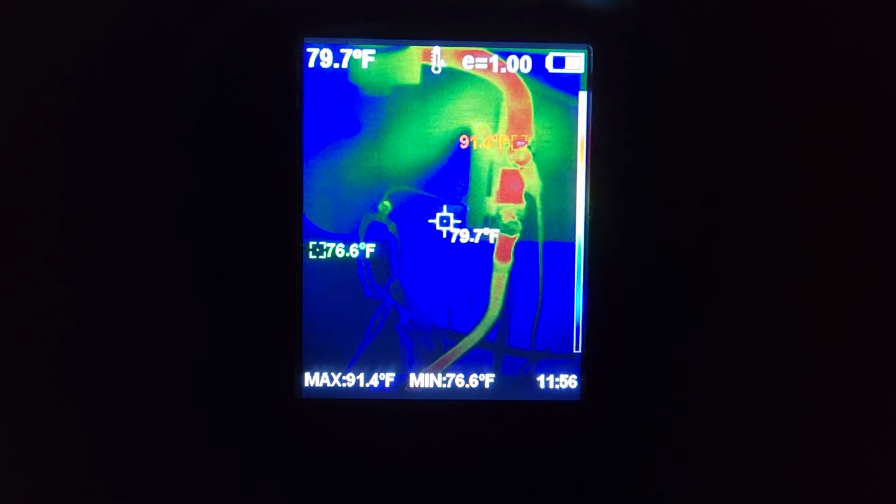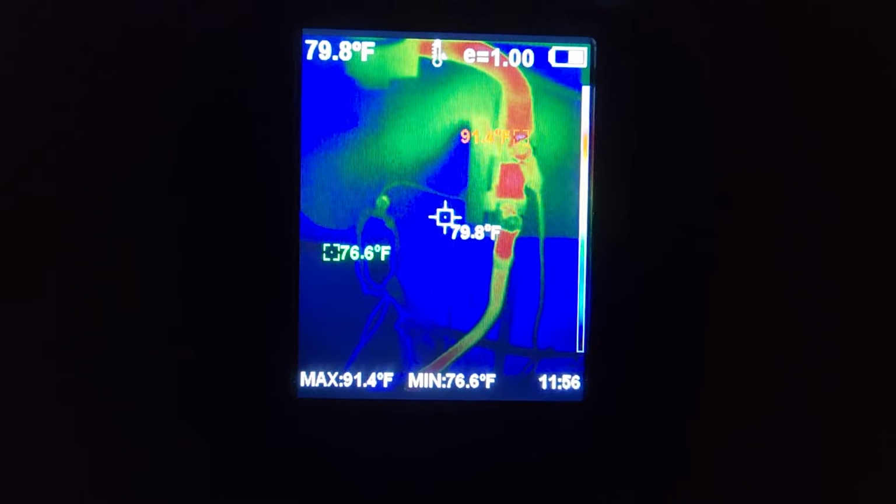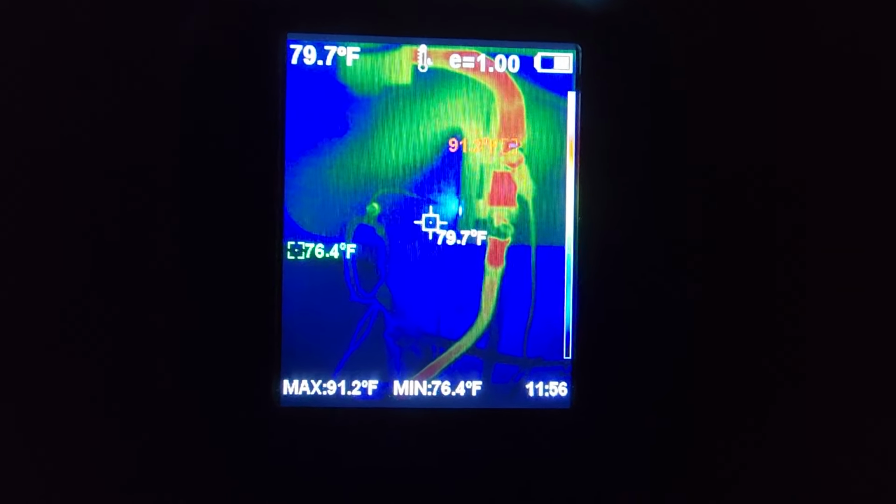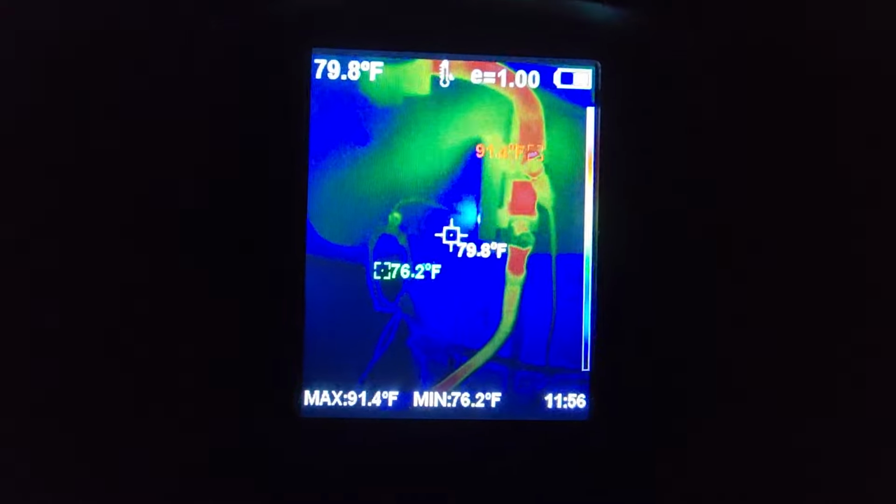They've always been nice and thick copper lugs, so I've got a good connection, and I don't get a lot of heat in the wires. I oversize my wires because I think it's really important. But I just wanted to show you in this demonstration.